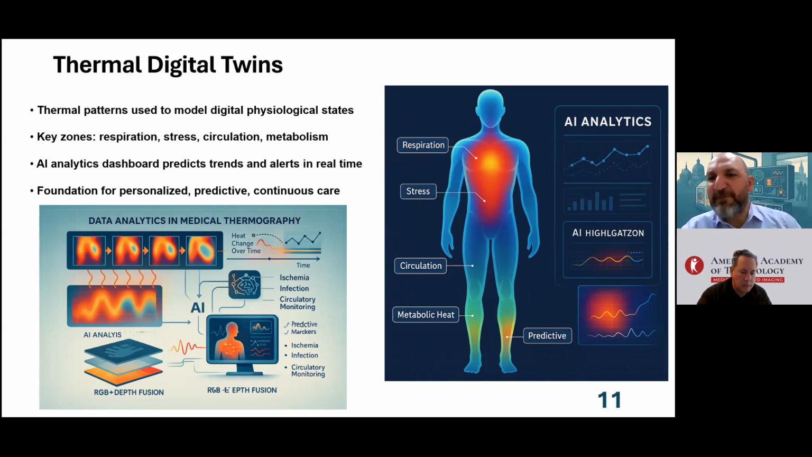And this is the concept of digital twin. We want to copy ourselves as a digital twin. And this will allow us to mimic all these physiological changes, predict them, and then design the specific therapy or specific monitoring technologies in order to follow up with these changes, like respiration, stress, circulation, metabolism. And AI will provide dashboard prediction trends and real-time alerts.